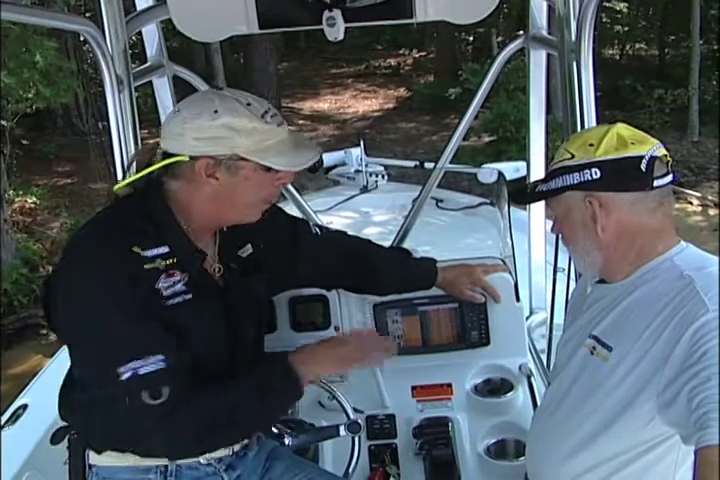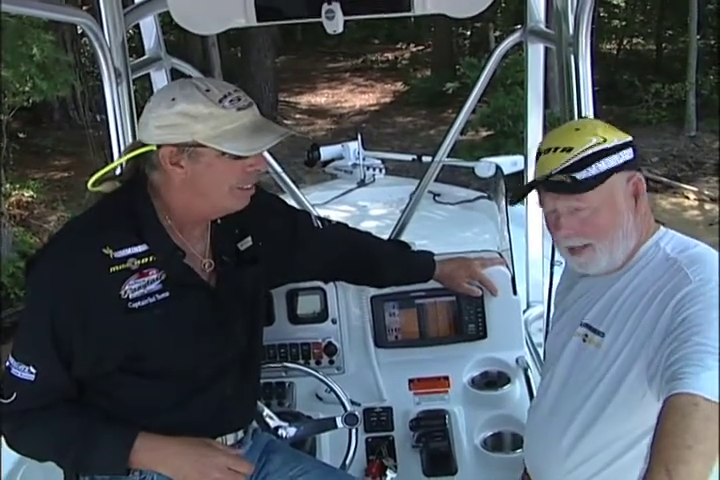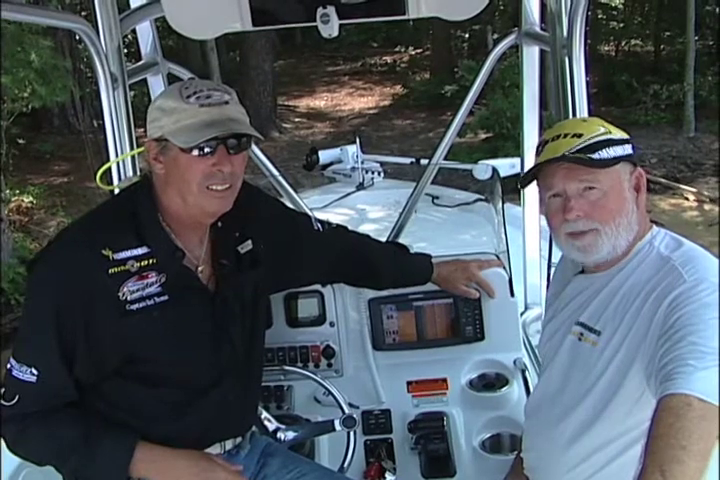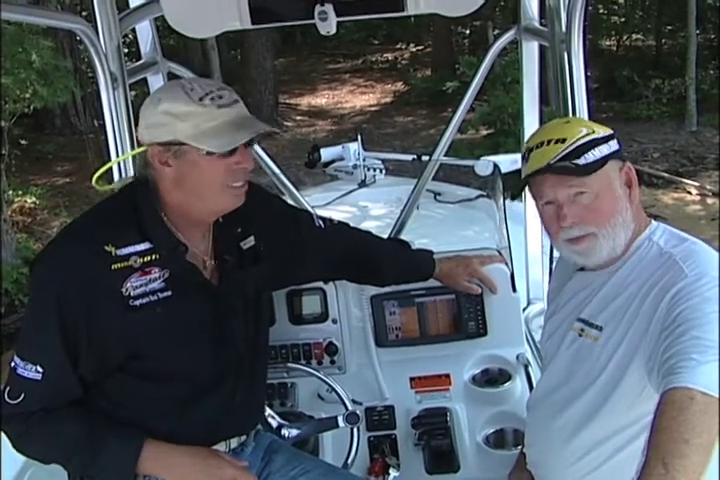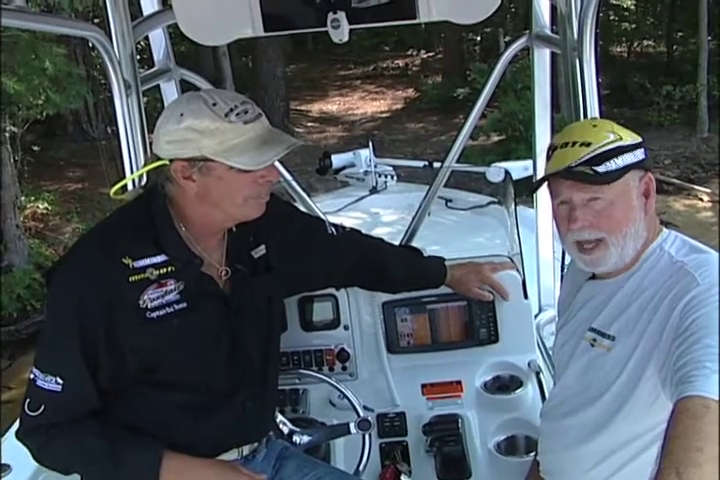Fuzzy, tell us a little about what the side imaging actually does. Well, that's kind of what brought Humminbird back, the side imaging. You can look 240 feet to each side of your boat, while before with the regular depth finder, you're only seeing about a third of your depth. I try to explain to people, if you had a glass bottom boat going across the water, you could look down in your boat and look left and right all at the same time. That's what this depth finder does, the side imaging part.